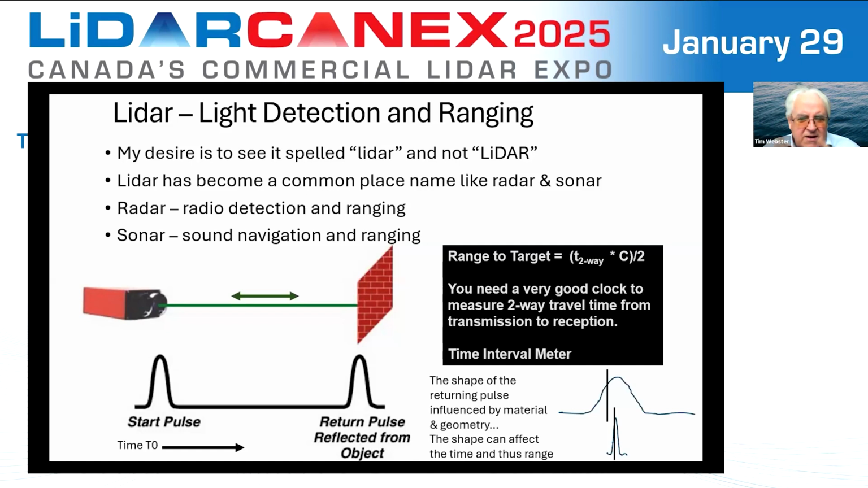Now, what I want you to start thinking about a little bit, and I've tried to draw a couple of returning waveforms down below here. So imagine this is the energy that is coming back from the target. And you'll see they're very differently shaped. One is a response that has a broad Gaussian distribution, and I put a line there to say when the time interval meter is going to say we now have a return. And that could be quite different than a return that has a much sharper, narrower peak. So the reflectivity of the target can sometimes influence the range.